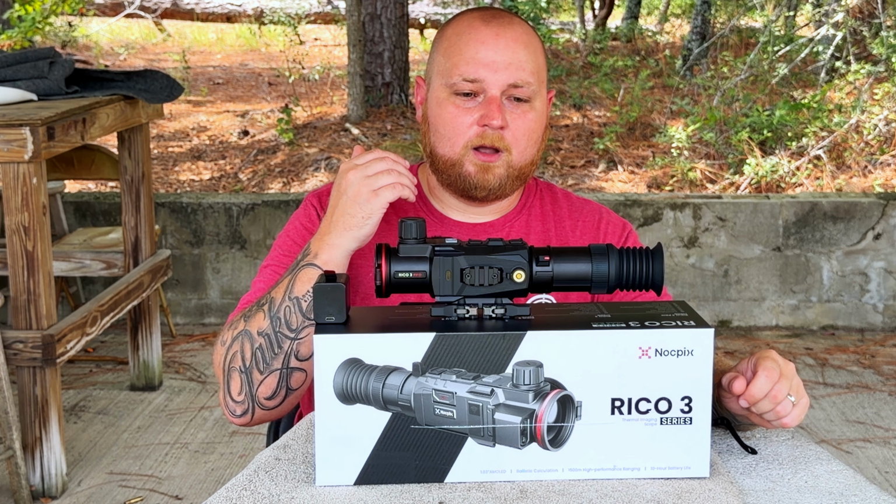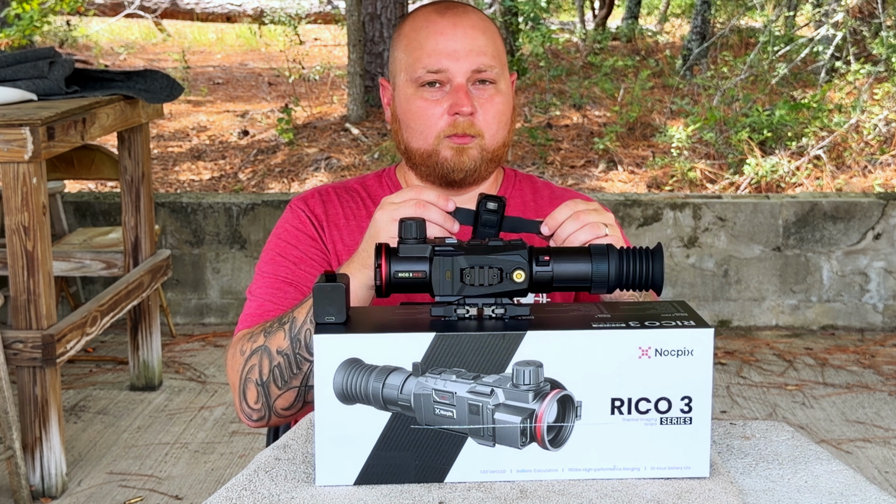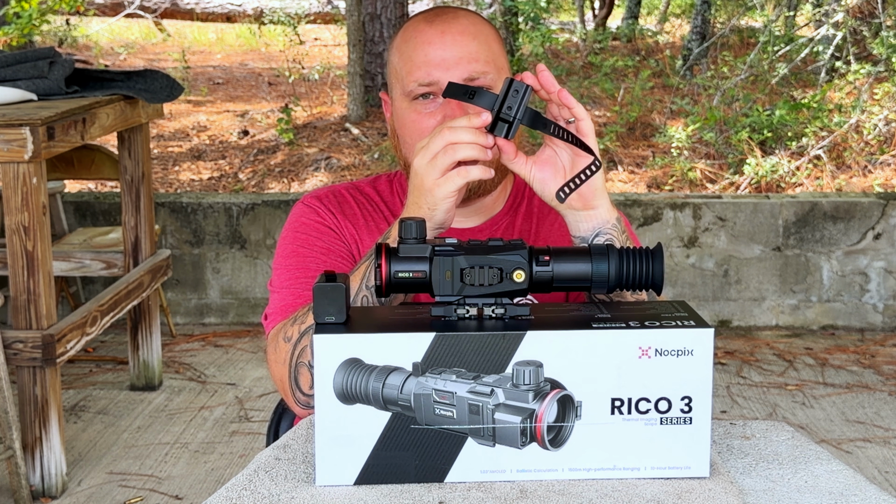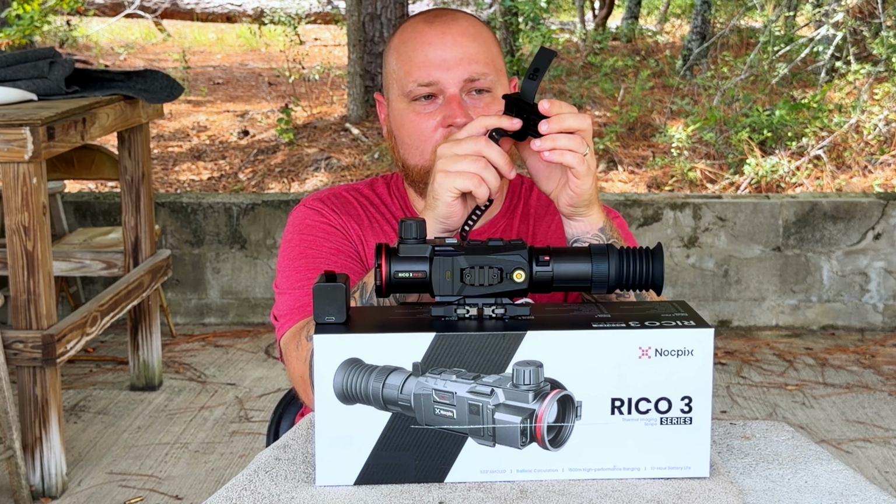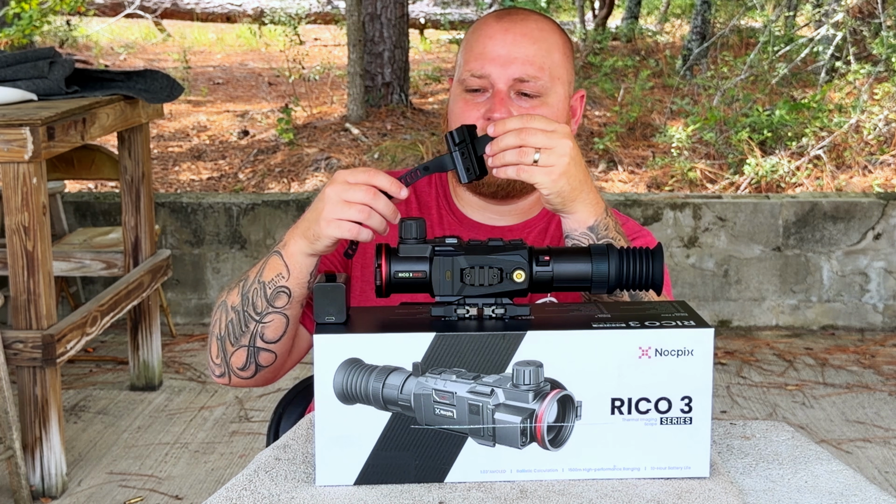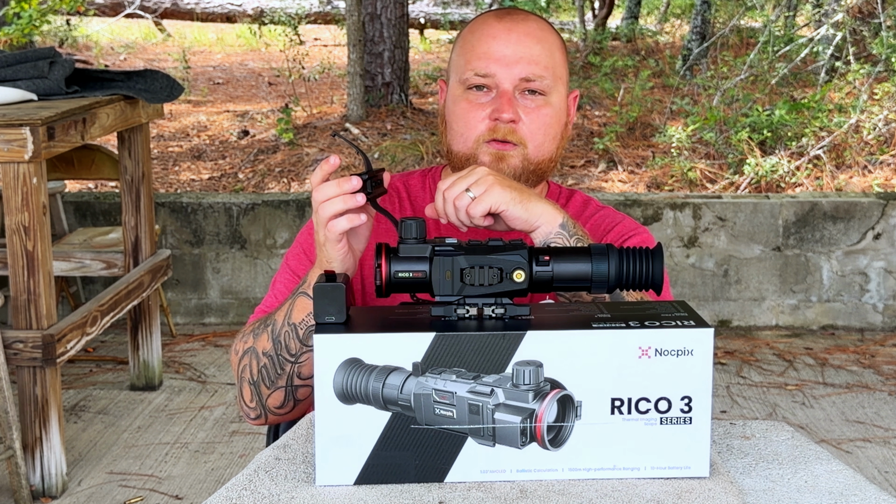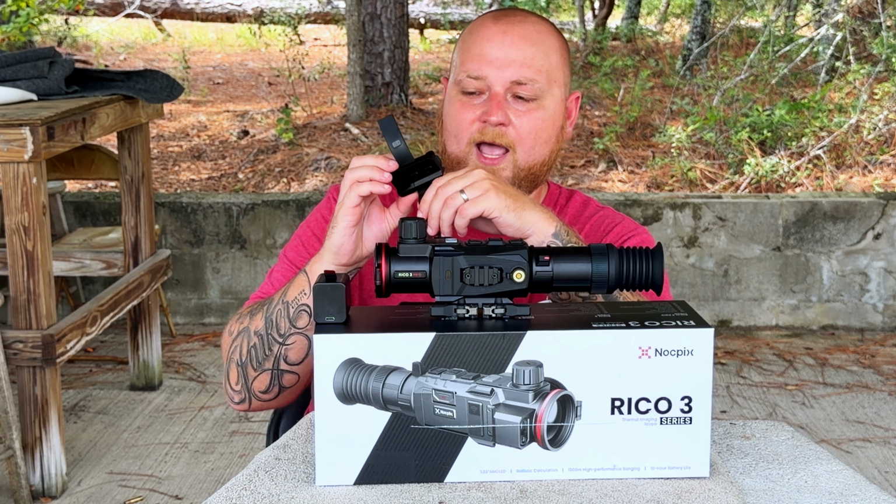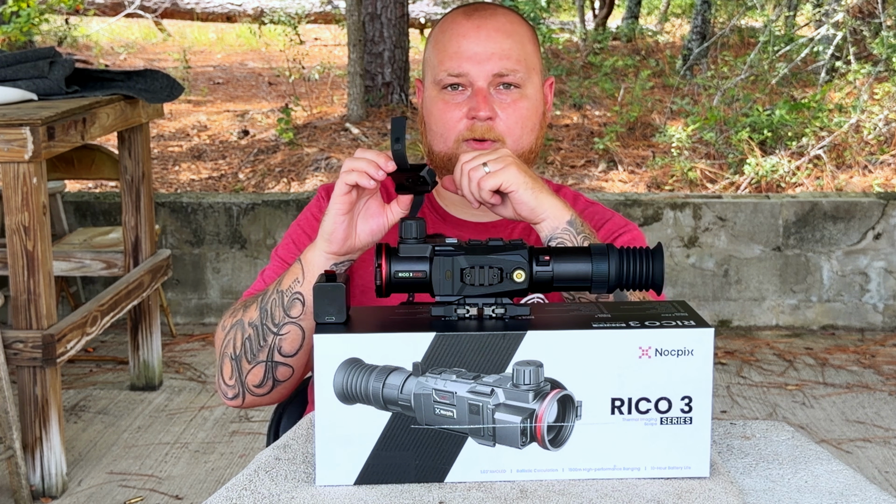So one other thing that I wanted to talk about is the included new remote control for this unit. As you can see on the back side of the remote control, you have M-LOK slots. Now on your AR or a bunch of your chassis guns out there now, all you have to do is bolt this directly to one of your M-LOK slots. Or if you're using a bolt gun or something that doesn't have M-LOK, it includes this band right here. So all you have to do is wrap it around.